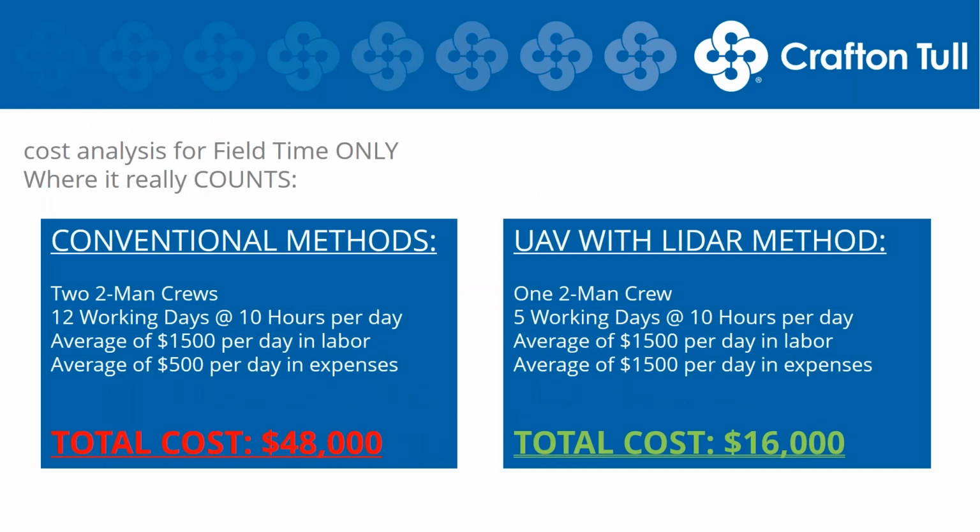So this is kind of where it really counts, showing the cost comparison of what it would take to do this same project, conventional methods or with a UAV. So on the left, you can see with two-man crews for this particular site, the terrain challenges, the length of the site, and the request from the client would probably require two-man crews and about 12 working days to get this done. So using some standard hourly rates and daily expenses, you kind of come up with a field cost of about